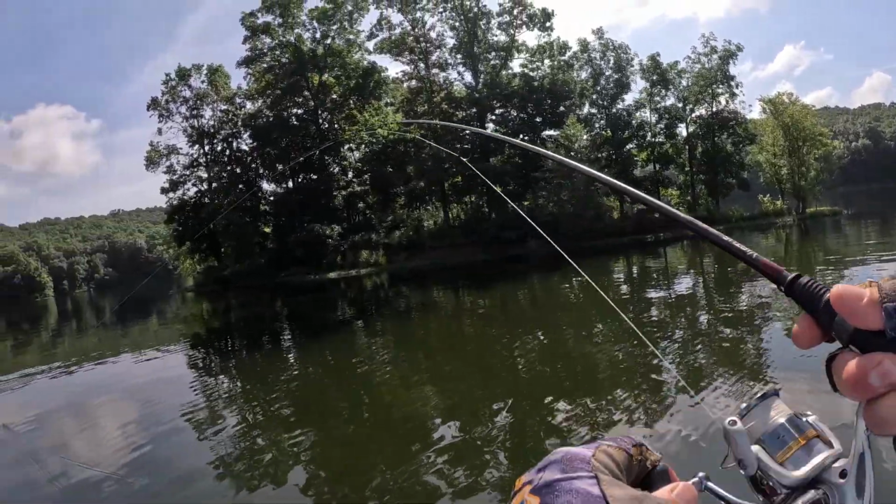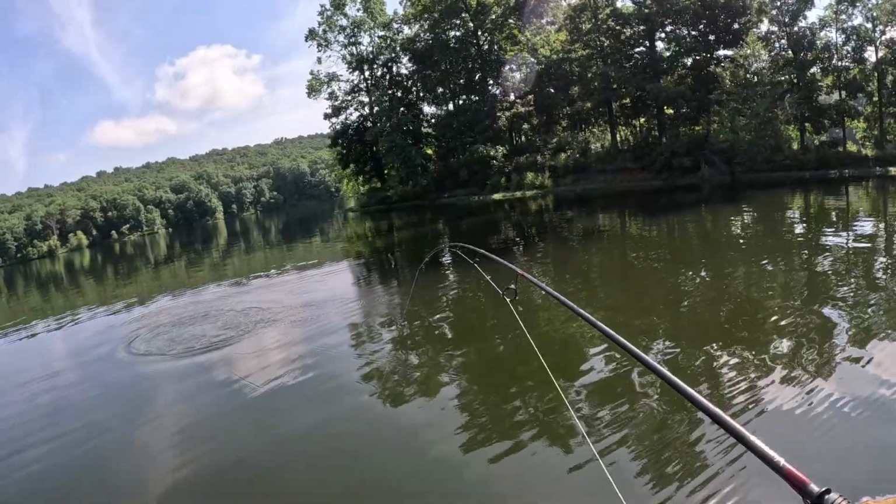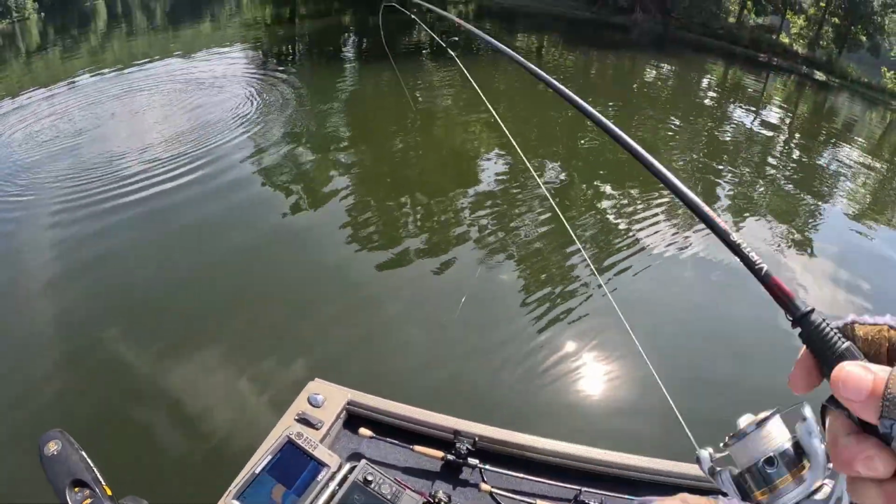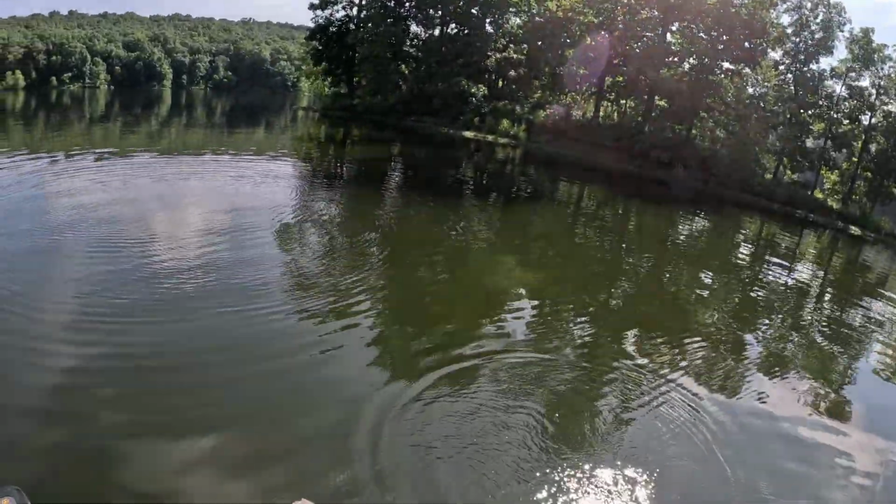Got him. There's a group of fish. I don't know if you can see that big ball of bait right there. Yeah, but there's fish, this size fish just hanging out inside of them.